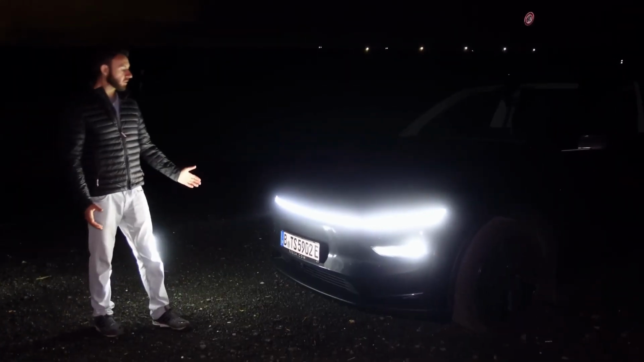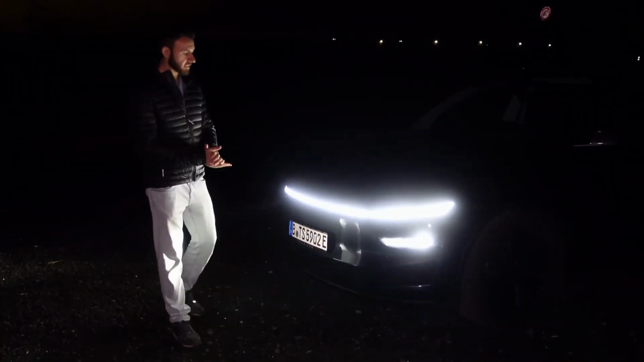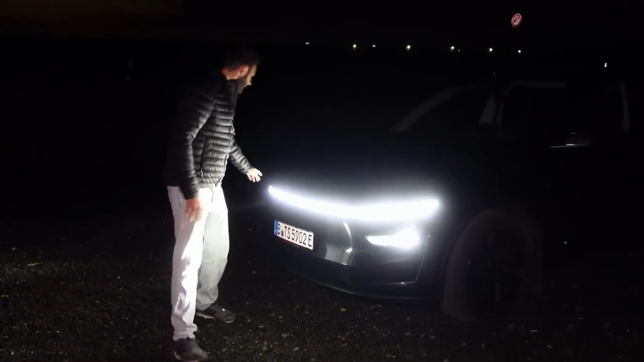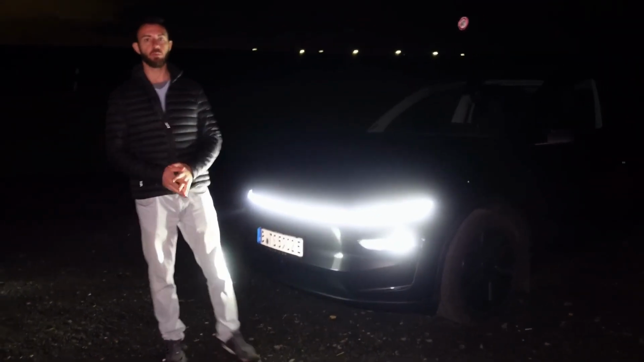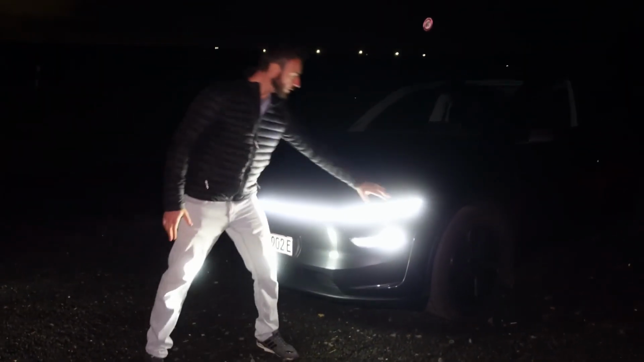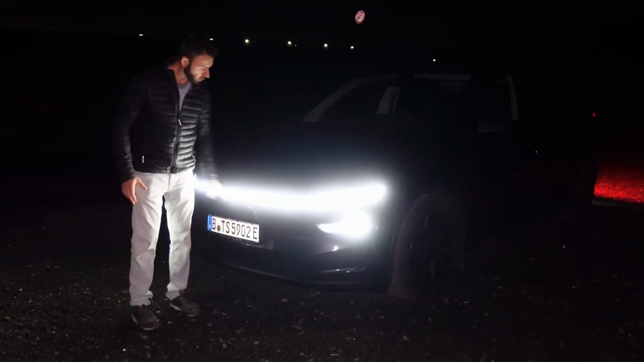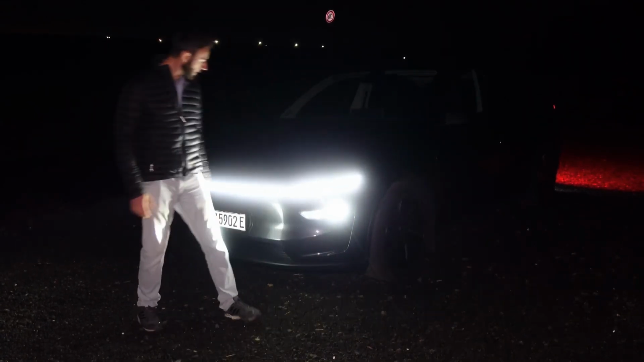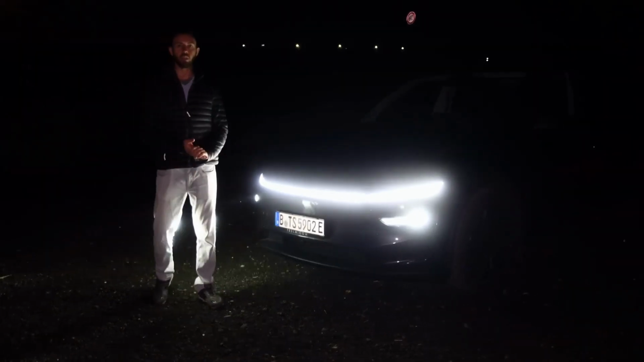Up front, it's of course also very striking. I mean, everyone has seen it by now. On the premium versions, as they're called now, the LED light bar is continuous. There is of course the new Model Y standard now, which only has the lights on the outside and not this middle section. But I think it's really nice. It's eye-catching. Of course, it's always a matter of taste, I think, but it does make quite an impression. And down here we have the low beams, and up top the LED daytime running lights. That actually looks really quite good.